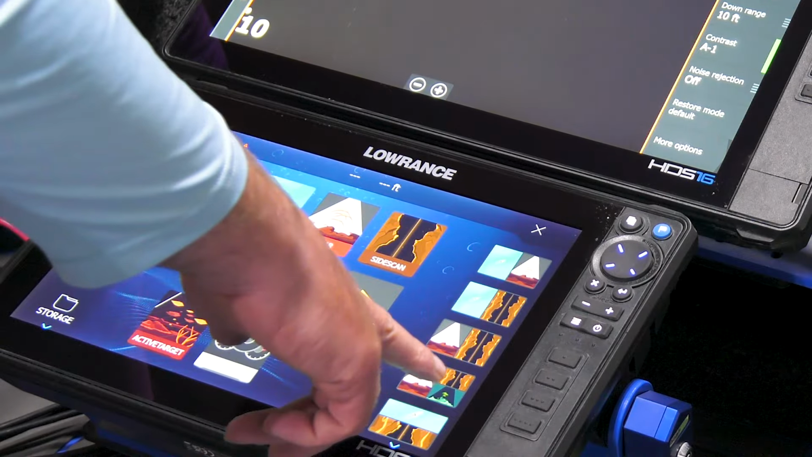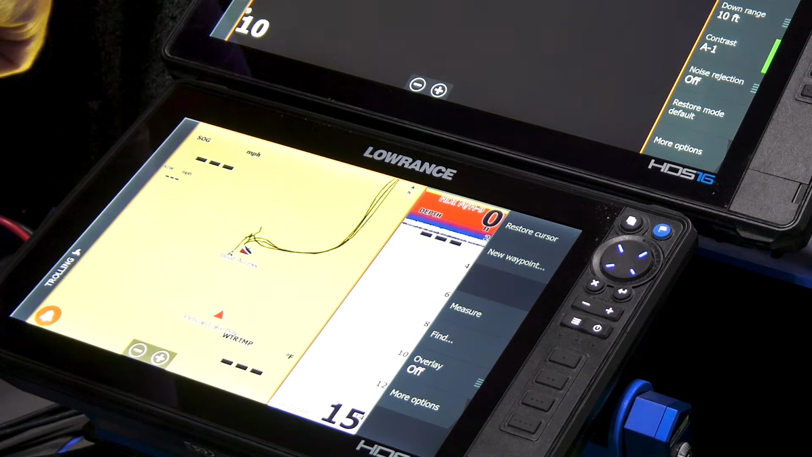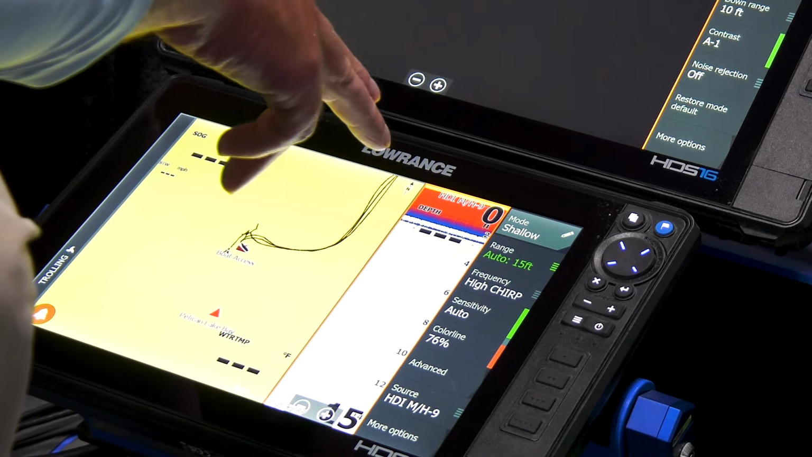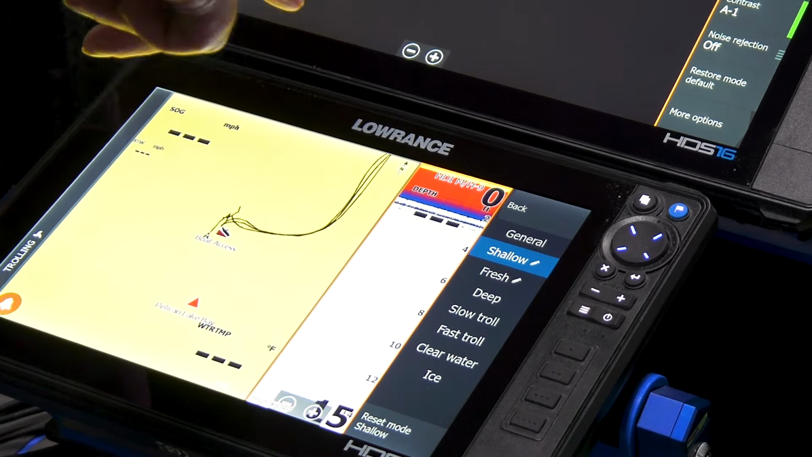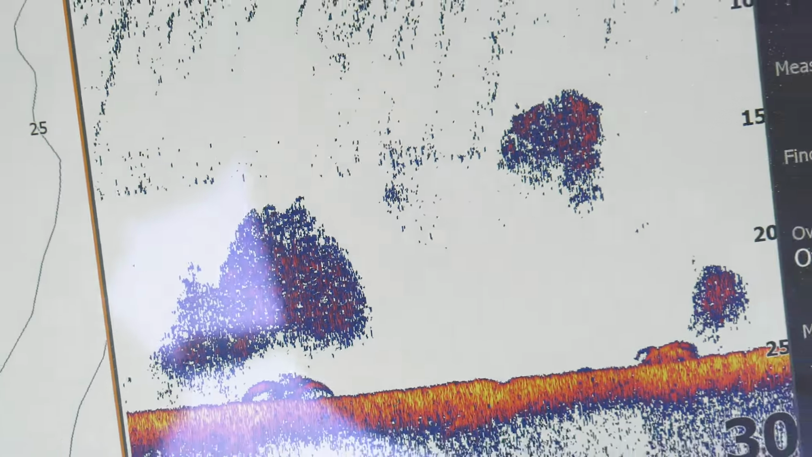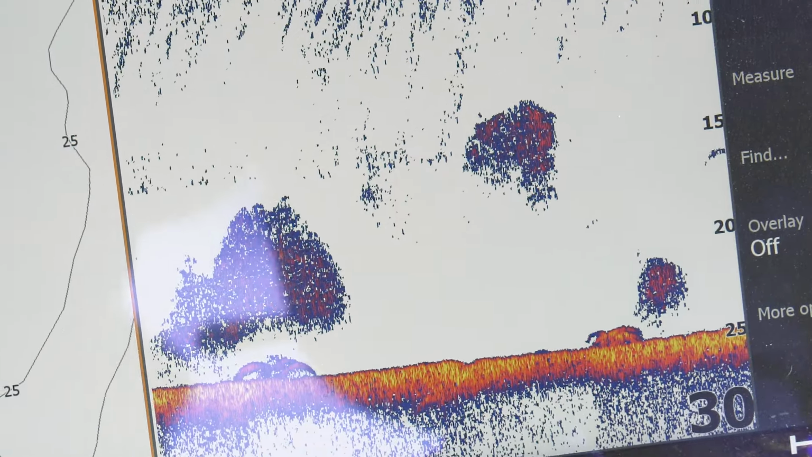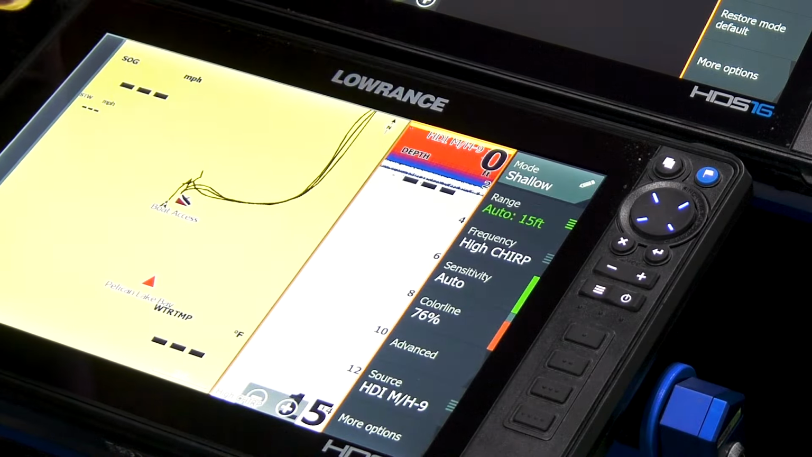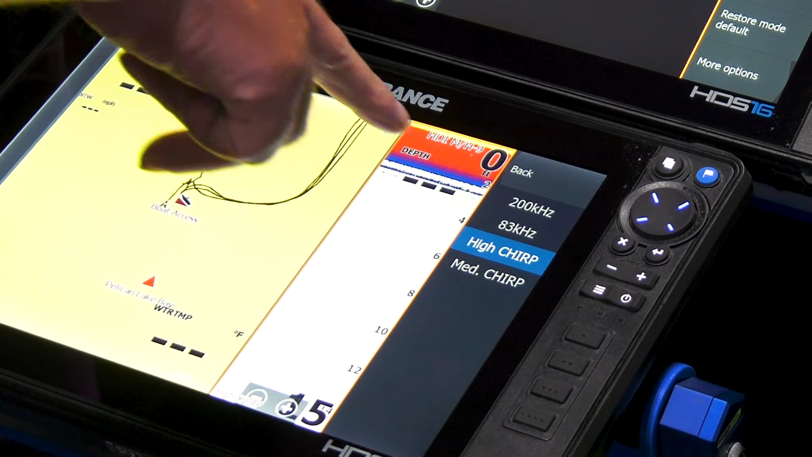Now when it comes to GPS and 2D and side imaging, basically with 2D, a lot of times, again, this mode, look at that. There's a general mode, a shallow mode, and a deep mode. If I'm less than 10 feet of water, usually I'm using the shallow mode. If I'm over 20 feet of water, I'm using the deep mode. If I'm in between, I'm using the general mode. But frequency, I like a high chirp.